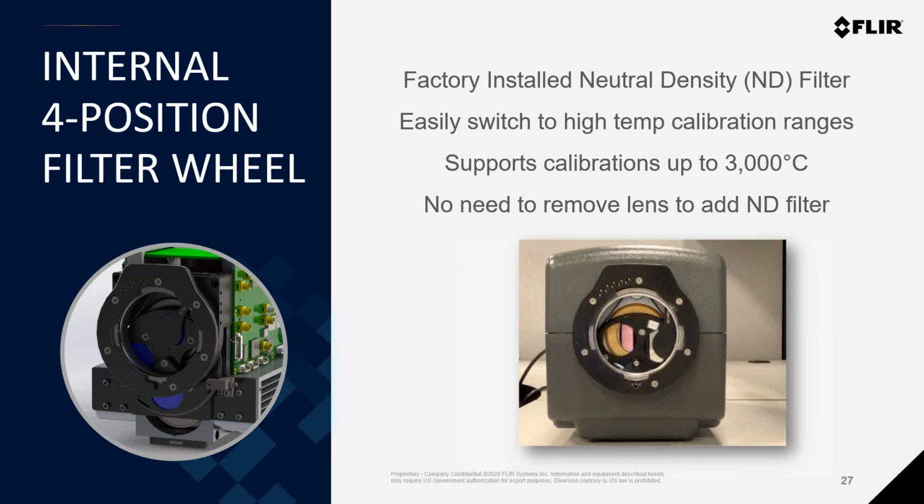And you can see in the short video clip on the bottom right how the internal filter wheel indexes the neutral density filter into the optical path. This happens actually automatically when you select the temperature range that requires the specific filter. But if you're actually performing your own calibrations, you can also manually control that indexing of filters through the software interface.